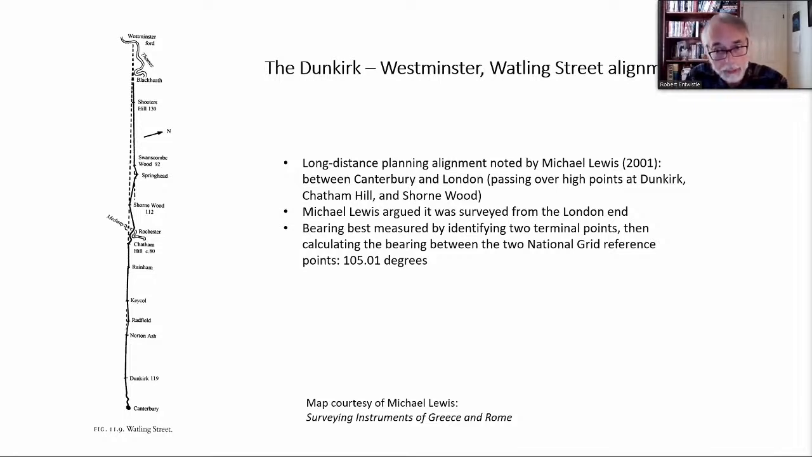And if we do that, then it works out that the angle of this alignment is 105.01 degrees, measured from the west to the east. That becomes relevant if we try and relate it to other alignments. So let's do that now.